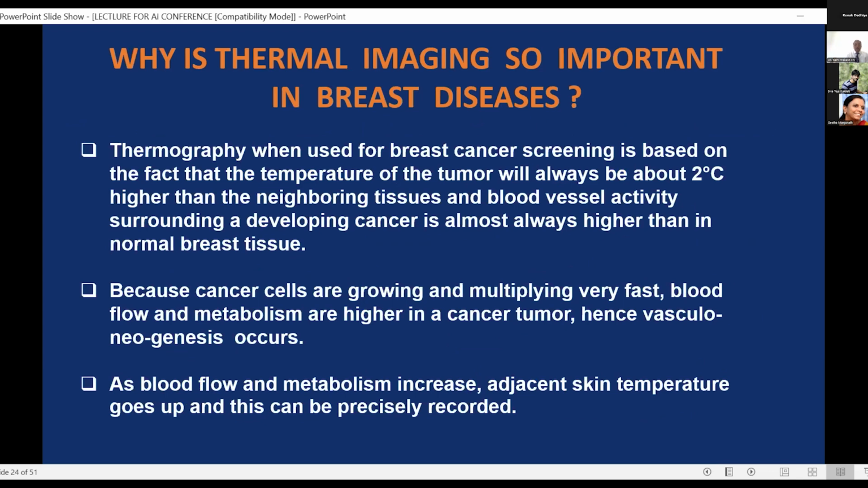Thermography is based on one fact, that is the focal raise in temperature of that particular area. If there's a focal raise of more than 2 degrees centigrade, you know that the area is abnormal. Why do you get a focal raise in temperature? Whenever you have a cancer, the rate at which the cancerous cells are growing is pretty high.